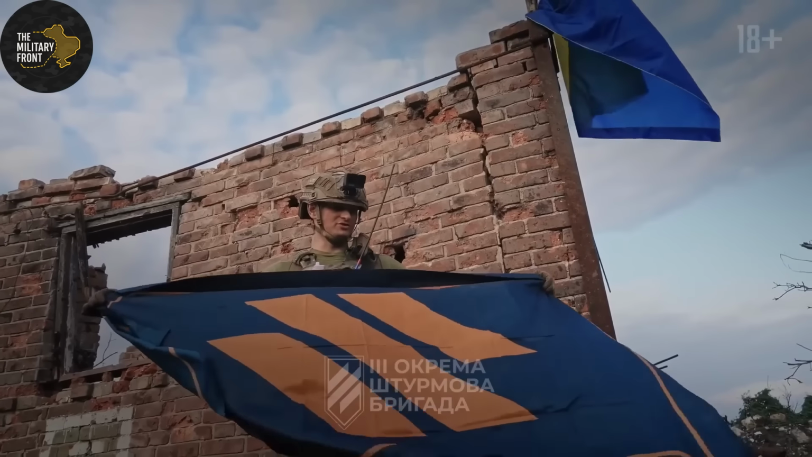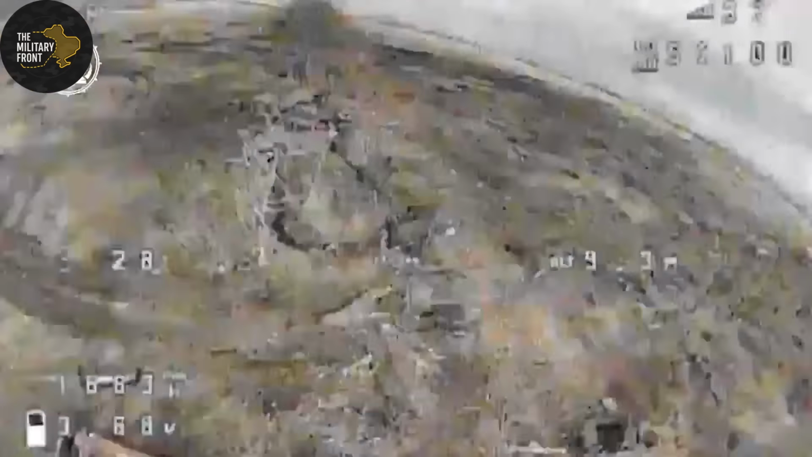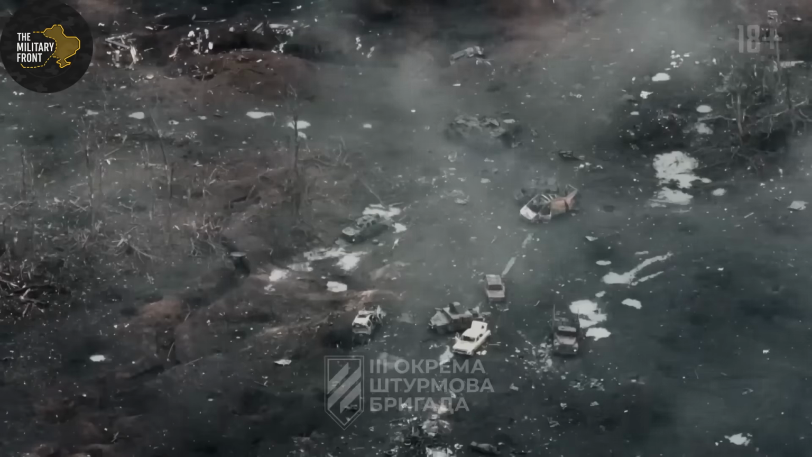03:00 to 05:00 hours. Second wave launches. This phase focuses on finishing wounded trying to evacuate and attacking any rescue teams attempting recovery operations.